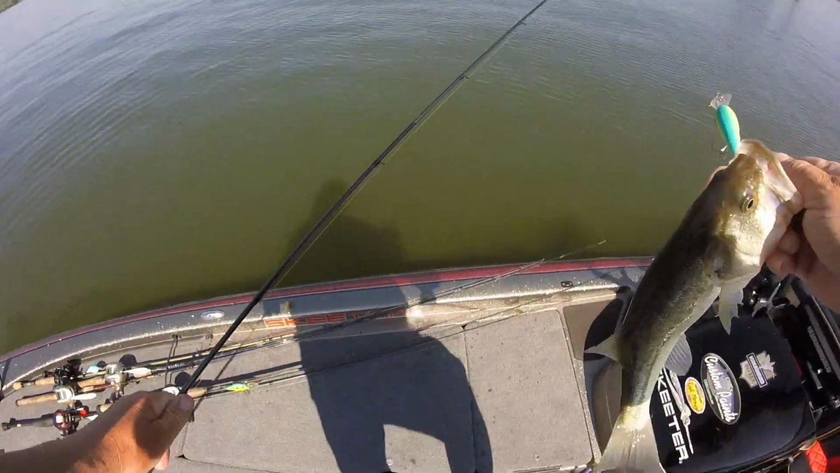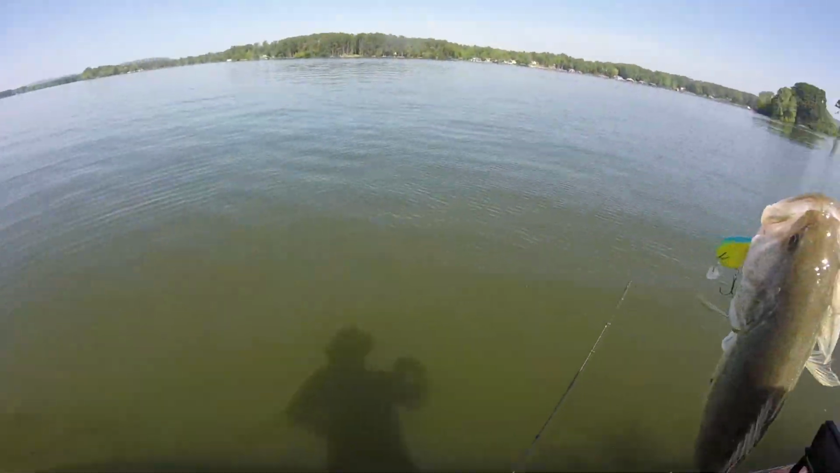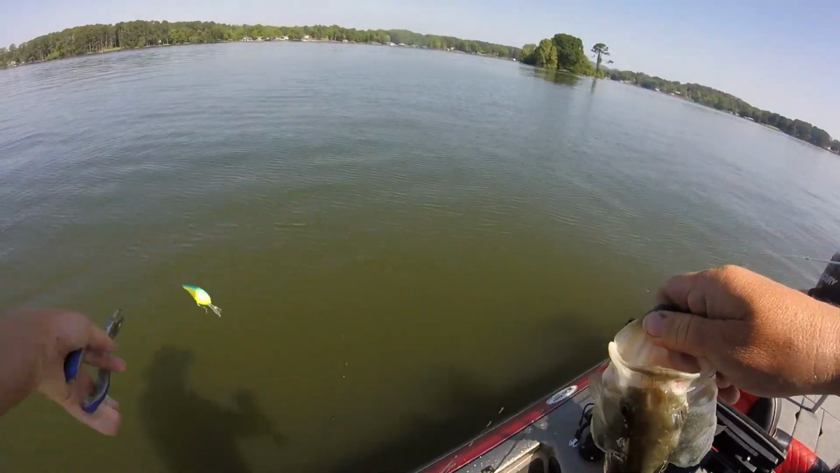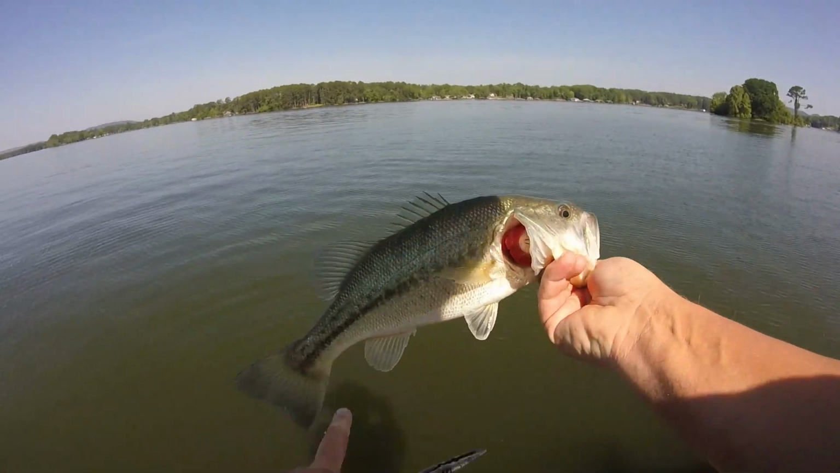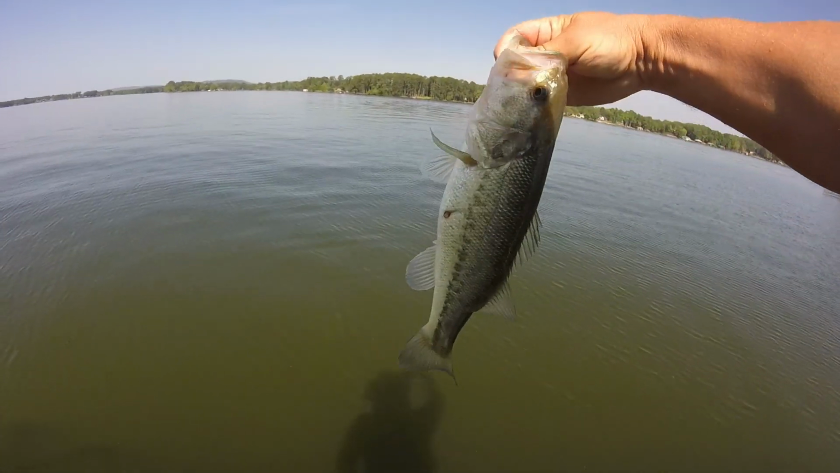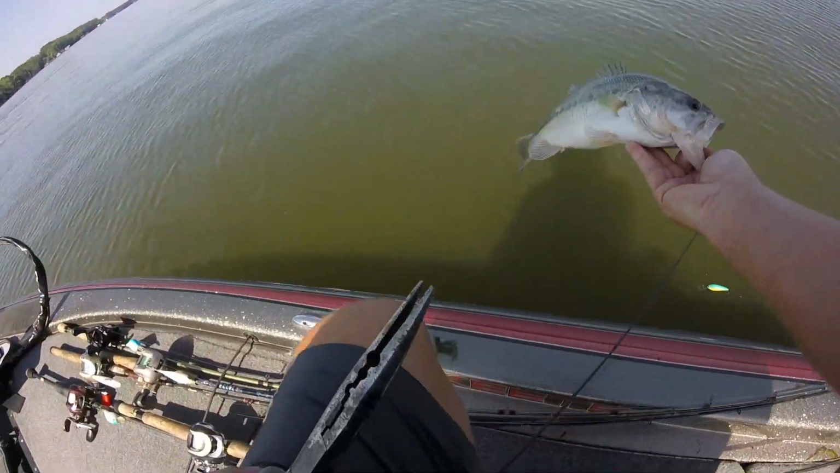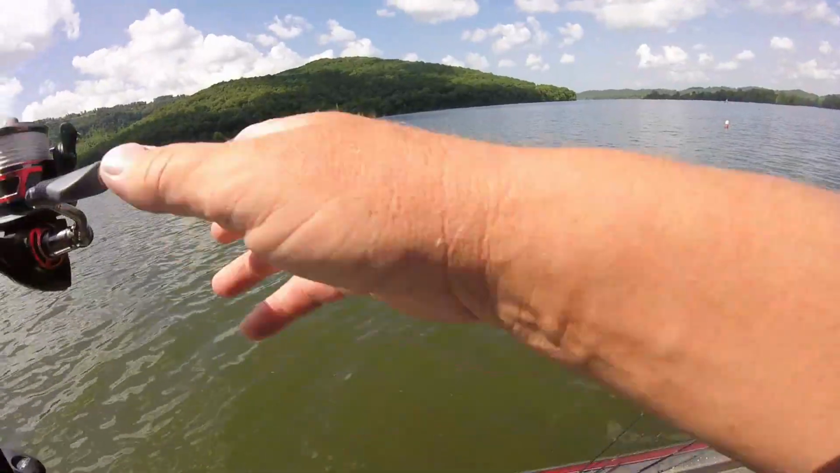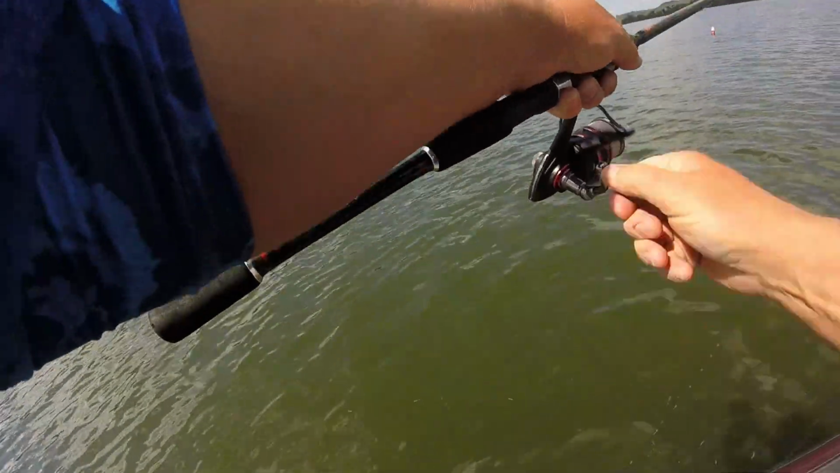Well, I tell you what, can't get a big one in the boat, and a little one hits, and he's got every hook in him. That might be a good one. That's a keeper.